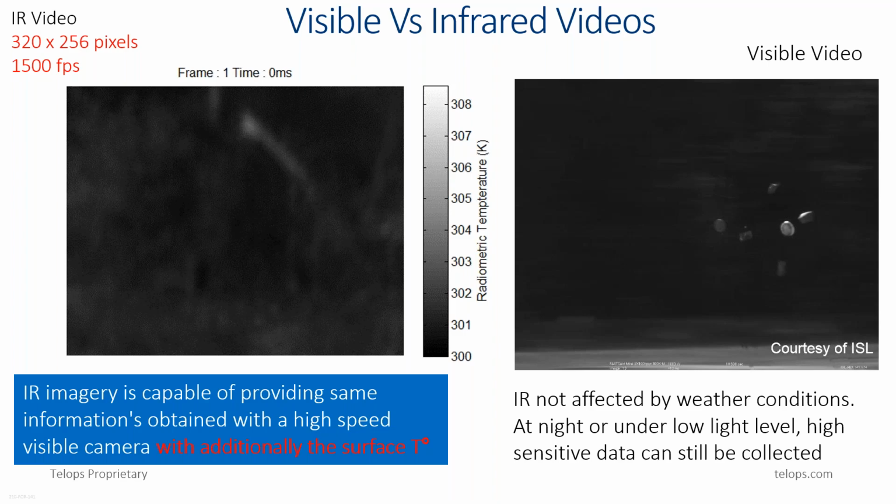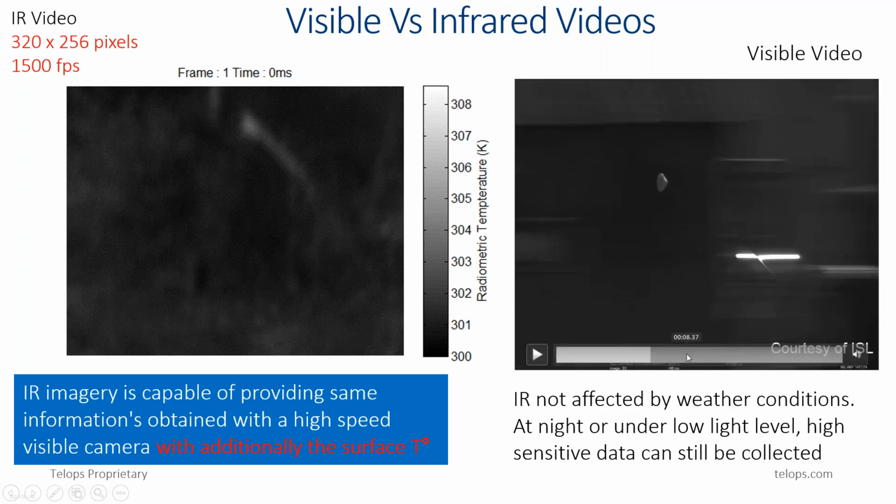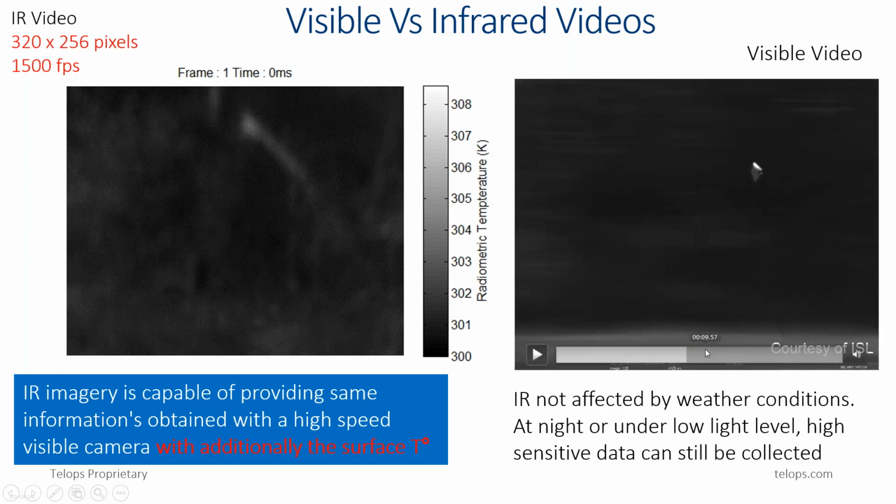We didn't want to have that additional heat in here. And then during the flight, you can see the shock wave developing here on this visible video.